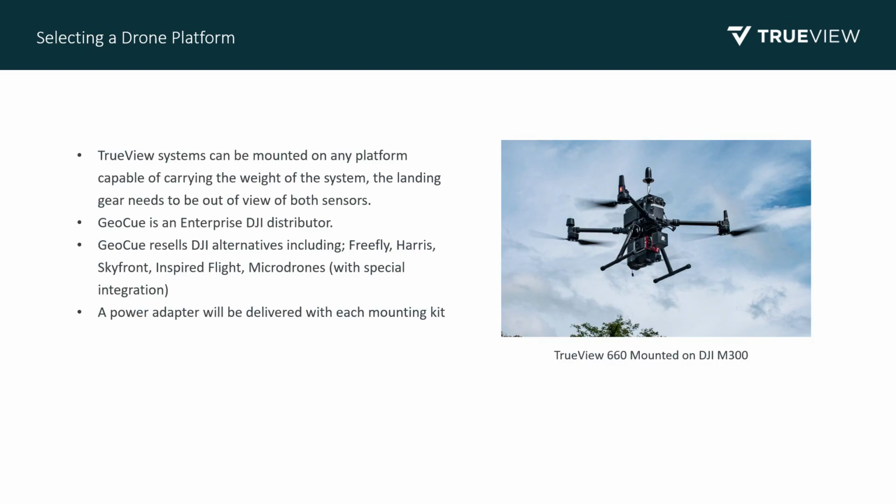If you've been following along with the TrueView platform for a while, you know that we're a payload provider. So in terms of the drone platform, we're agnostic. As long as the sensor can mount to the payload, the drone can carry the payload weight, and the landing gear does not obstruct the view of the sensors, then we can in theory mount to any drone platform out there. To give you an idea of some of the providers that we've integrated with, of course, DJI is pretty popular here in the States. But we also have a lot of options outside of DJI: Freefly here, Skyfront, Inspired Flight, and of course our sister company, Microdrones.